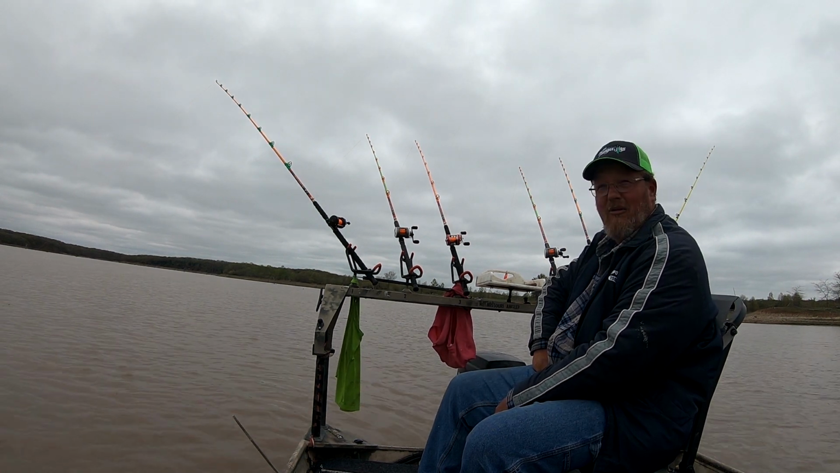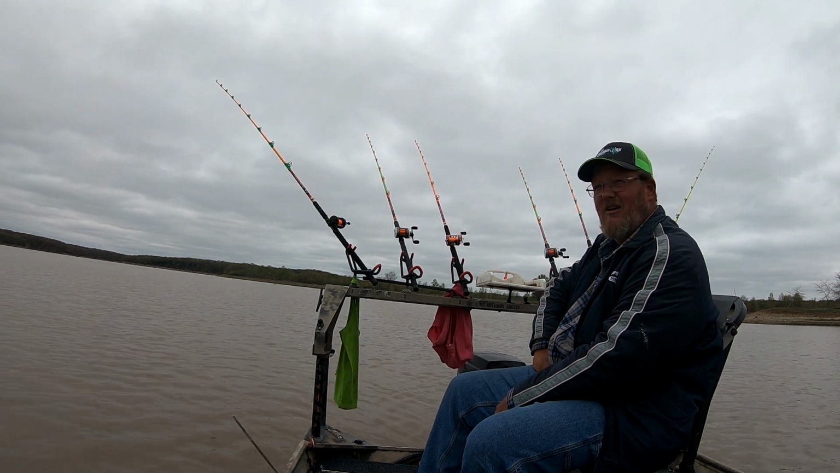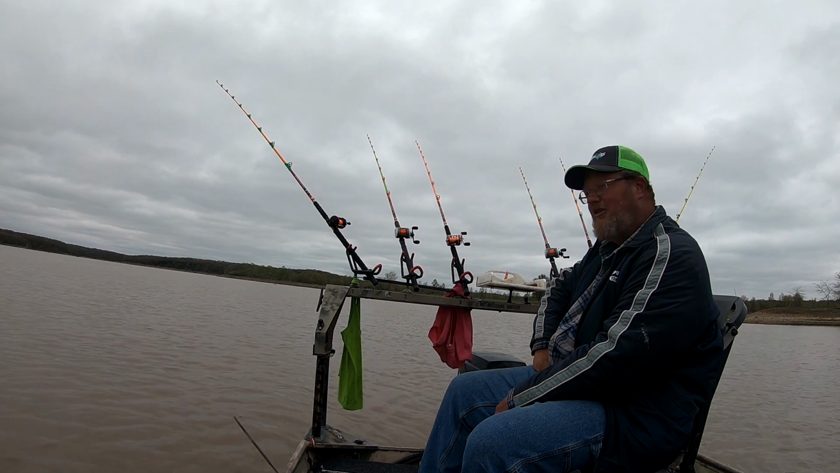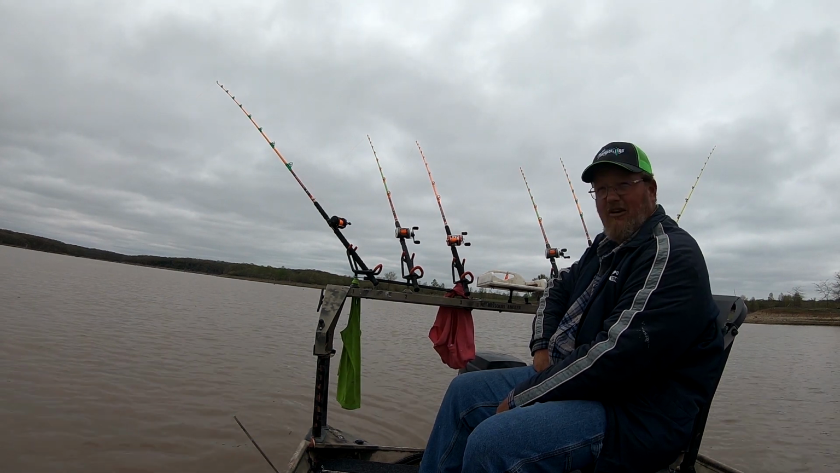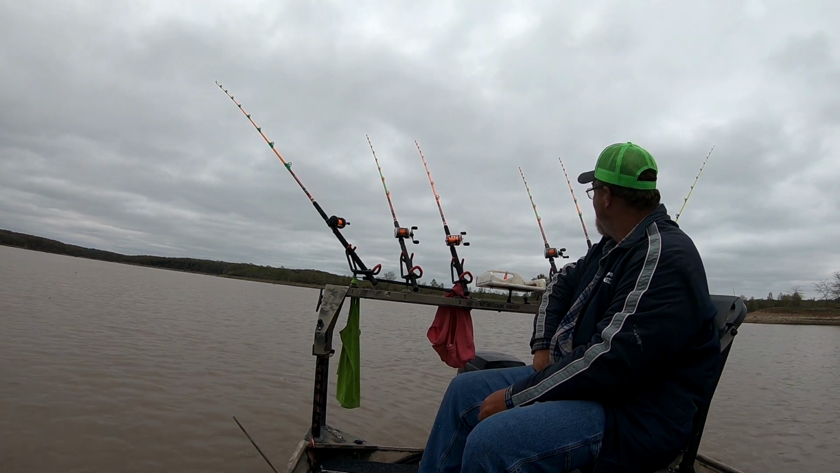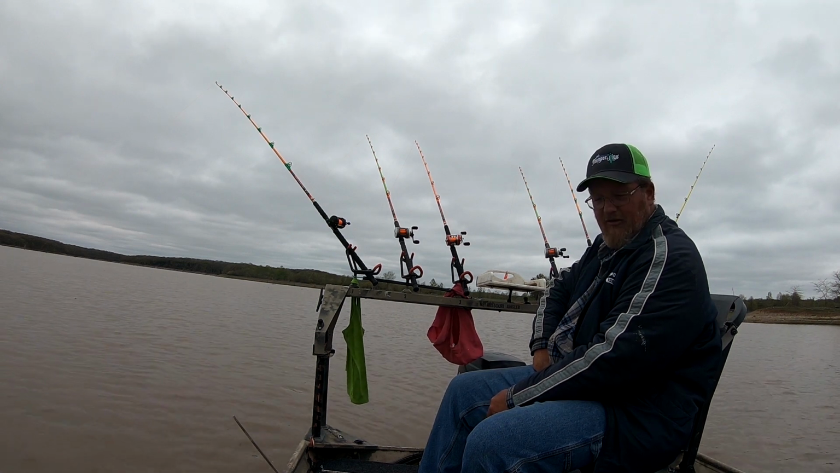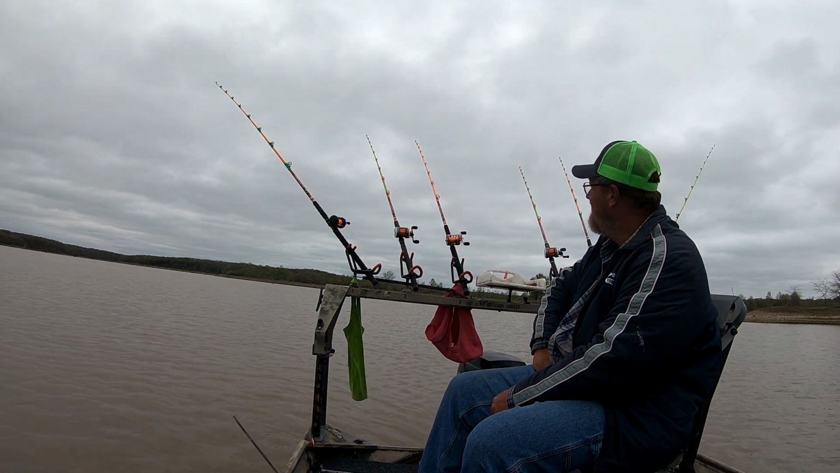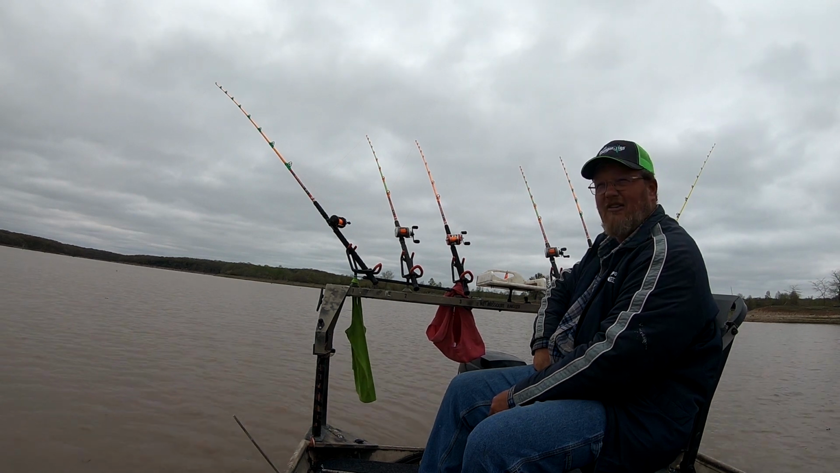If you get about a 2-week period between rainstorms in the spring, the water runs, and then about 2 weeks later it'll get a good rain, and it runs again. A lot of times you come out here and just hammer them in that rain, especially the channel cats. But the water temp's perfect for catching big blues, and I'm seeing some fish moving under the boat. So there's got to be fish moving around. It's just whether or not they feed.